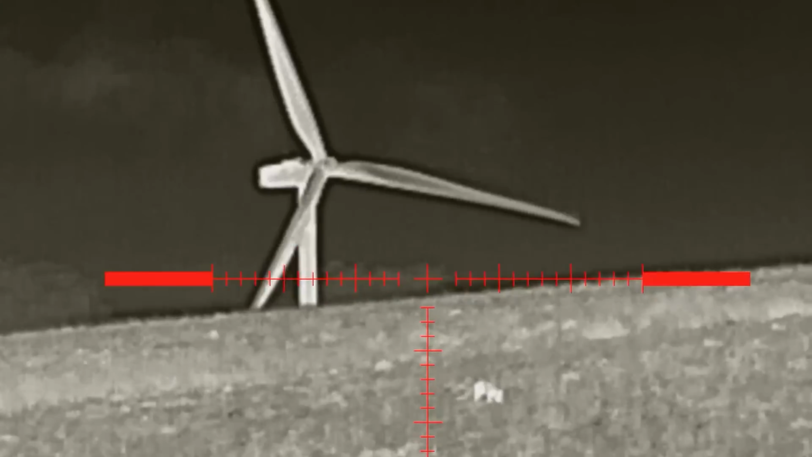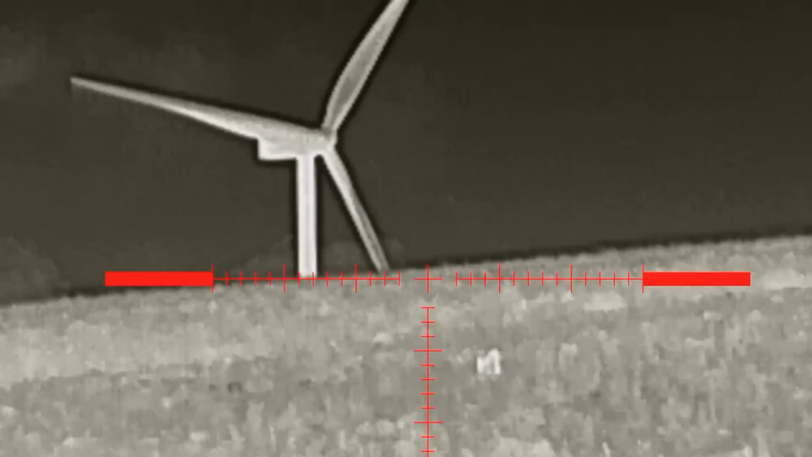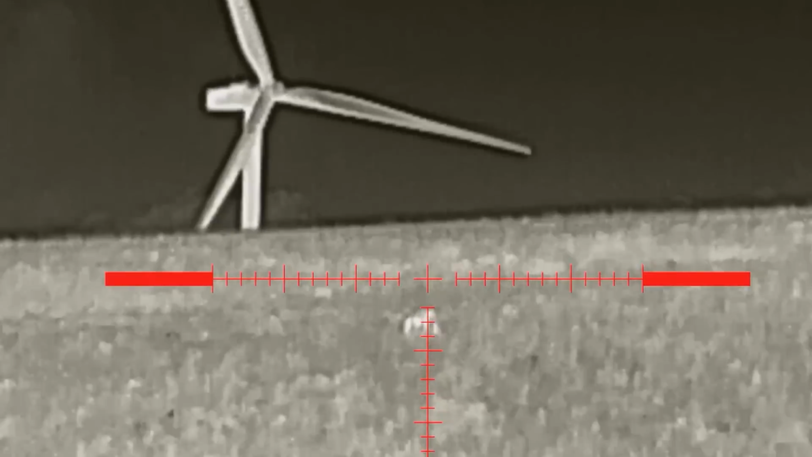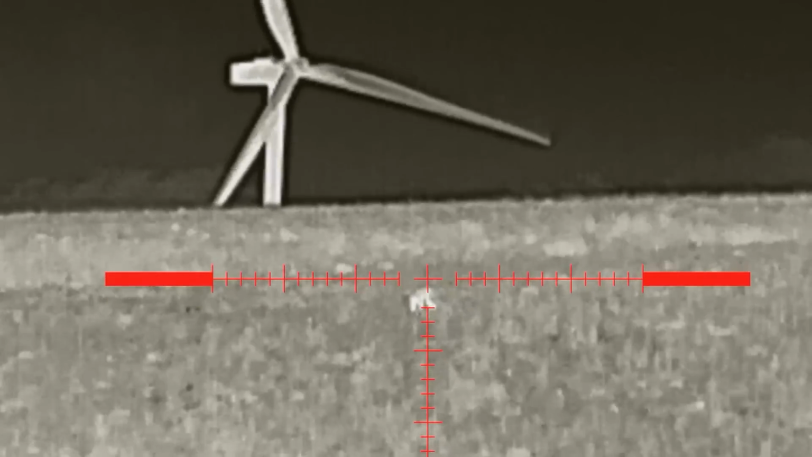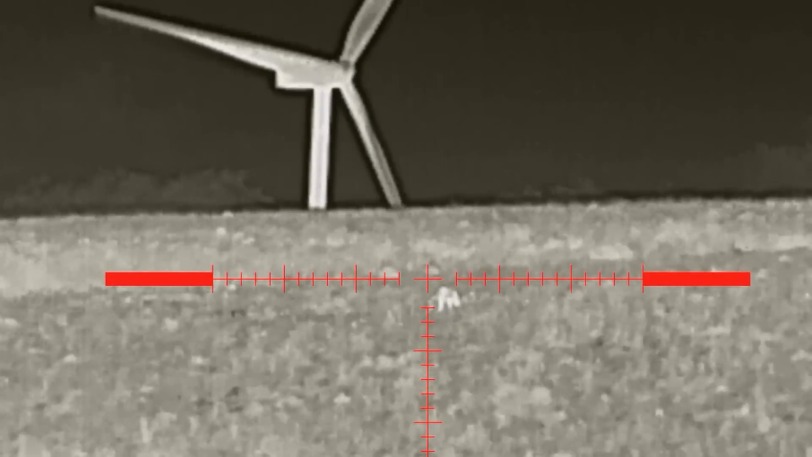As you can hear, I got the Wicked Vixen mouth caller out of my pocket and gave it a few blasts to start bringing it towards me. I just did it very quietly though, and it's slowly making its way down.